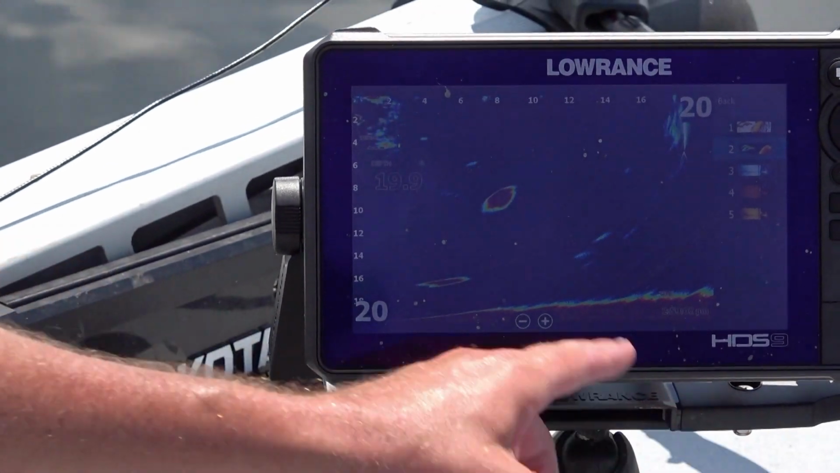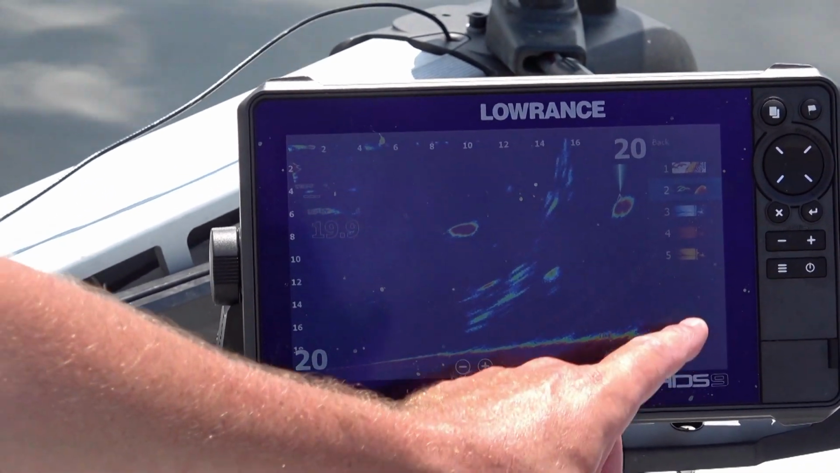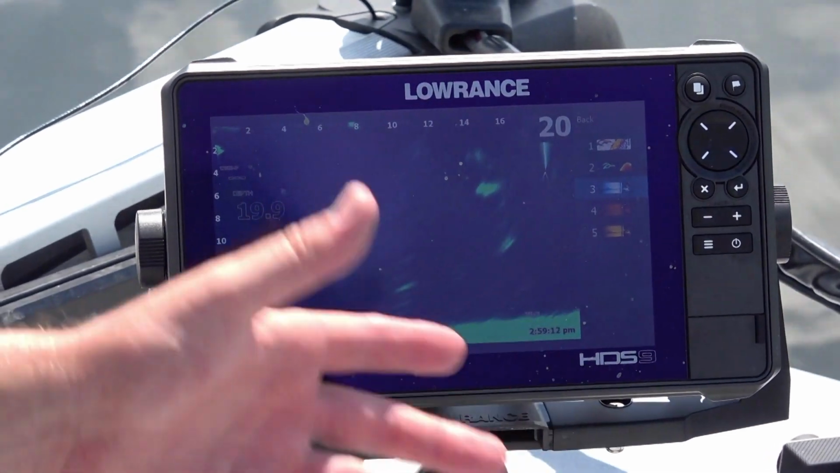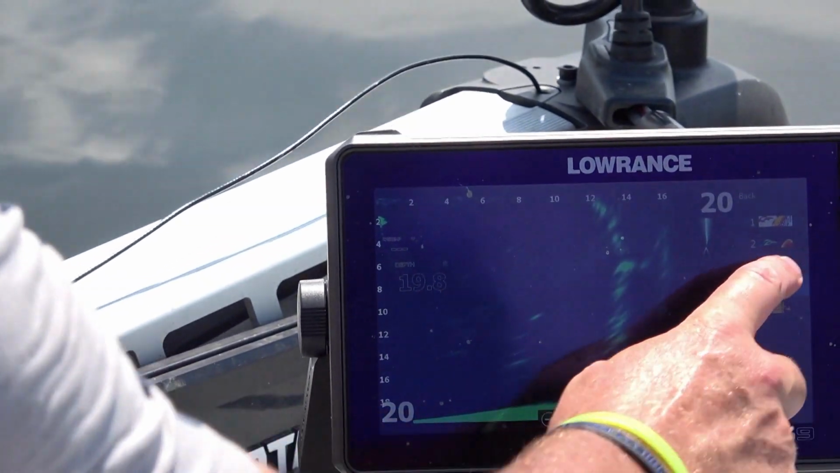There's five different palettes on. Look at this fish running. I kind of like that. That's kind of cool. I like, yeah, that color. It's kind of a neat color. Well, them fish really show up too. This green right here is another really cool palette. And with every palette, you'll kind of want to adjust your sensitivity to clean it up a little bit.